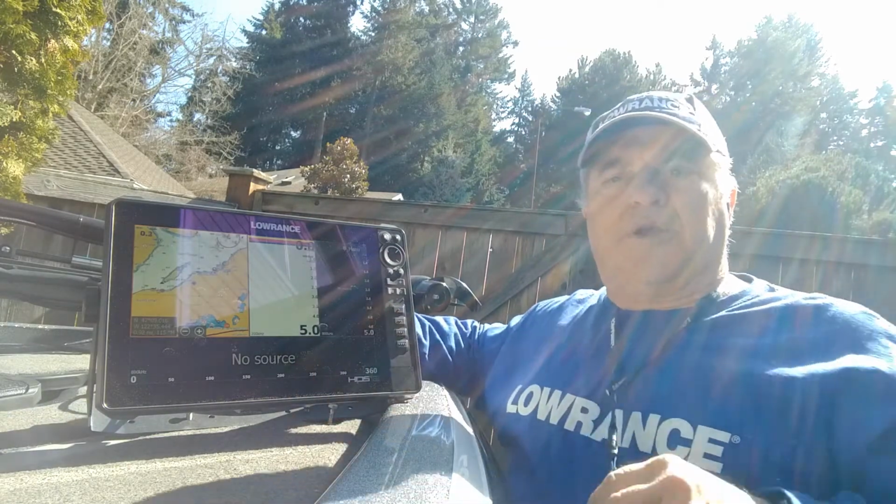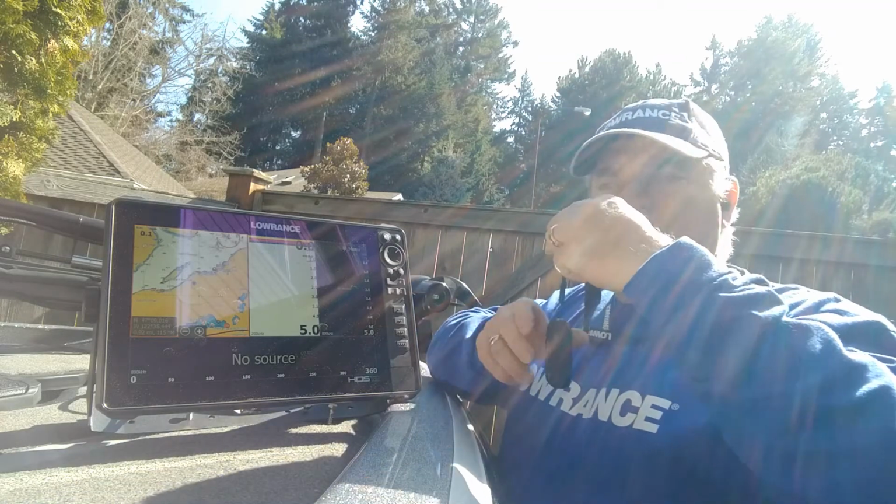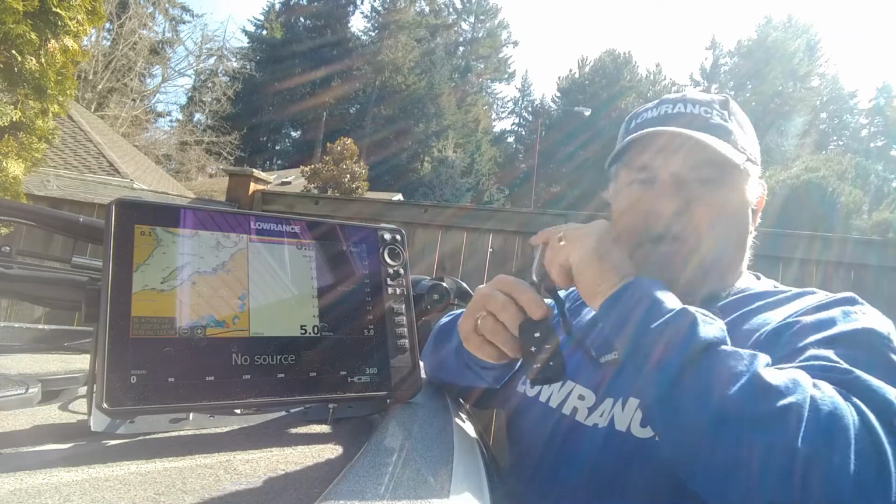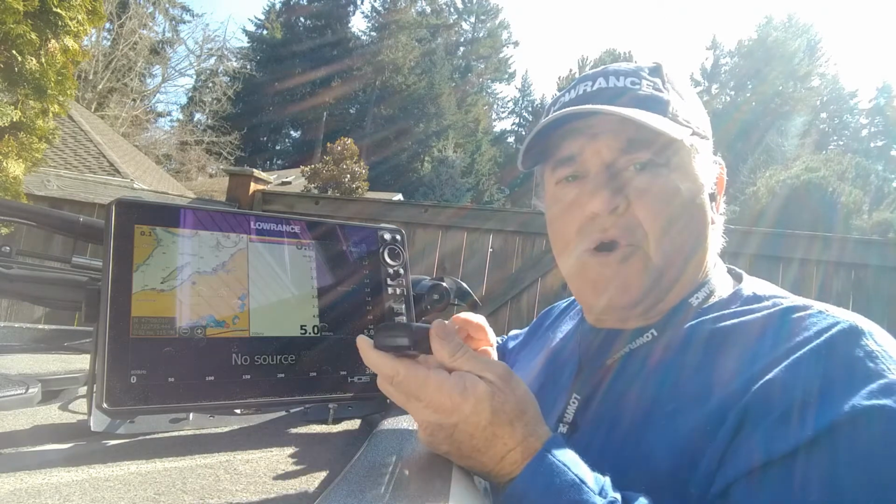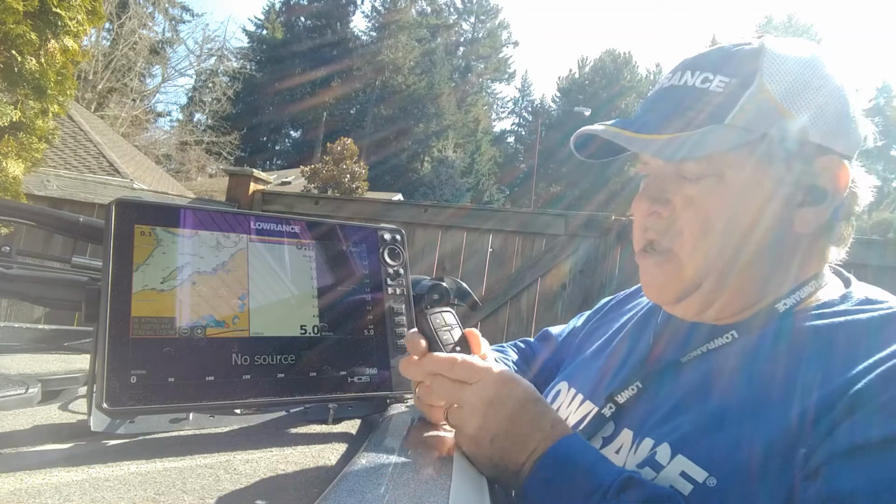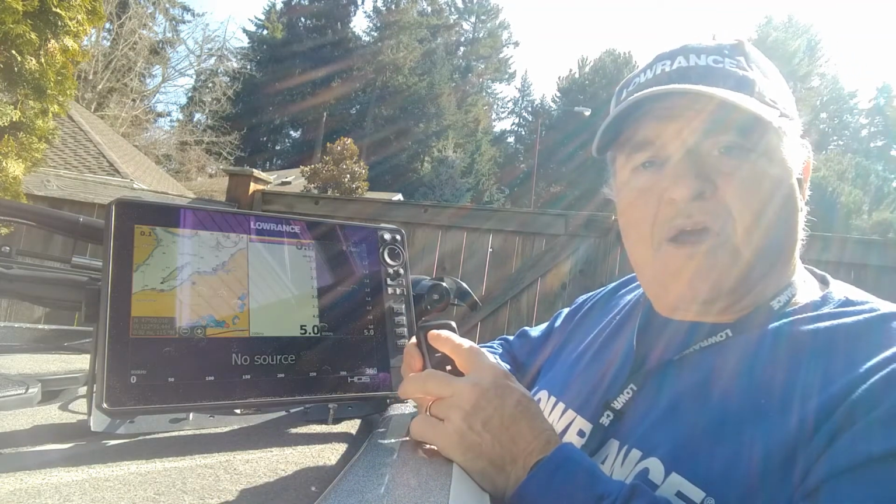The last way is by using one of Lowrance's remote controls. This is a remote for this unit, not for the trolling motor. This is the LR-1, which allows me to control this from a remote control. And I've programmed the buttons on here just like I programmed the hotkey buttons. And if I press button number 1 on here, it'll take a screenshot also.